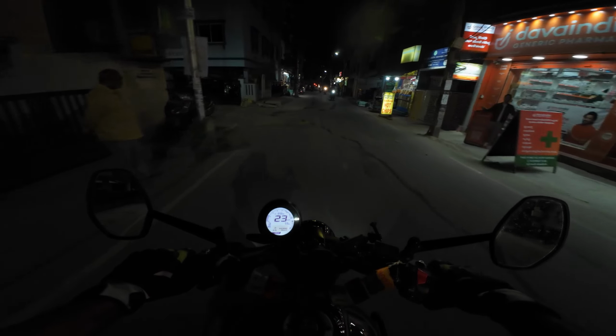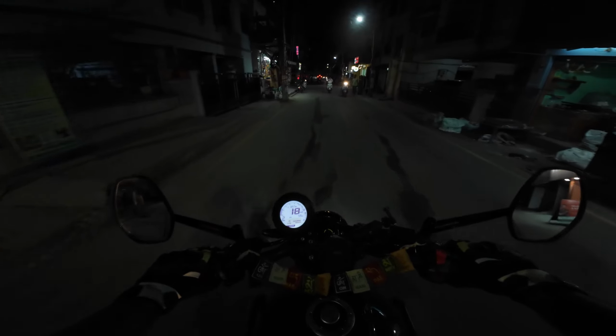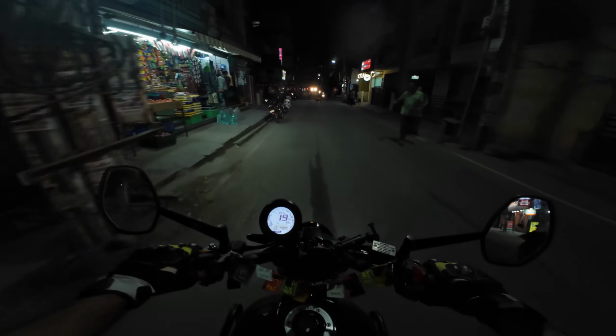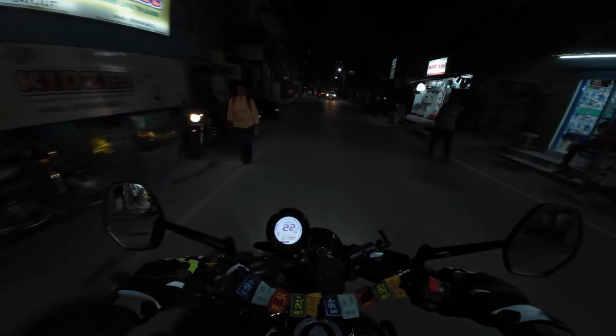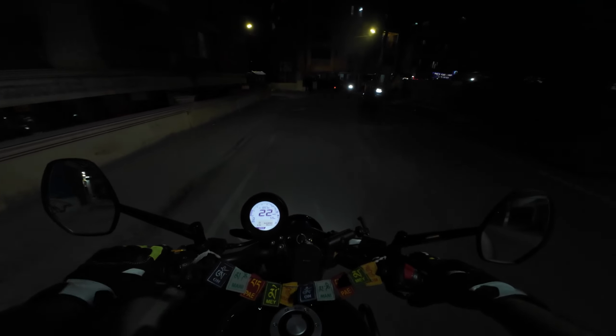And high beam is a big issue to the other person driving the bike or car in front of you. But you know about India's civic sense, the debate can be very long, but the conclusion is India doesn't have a particular normal civic sense. That's true.